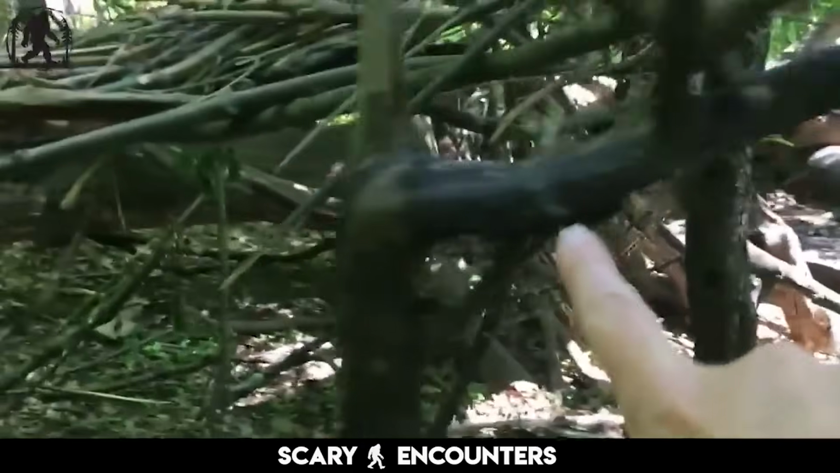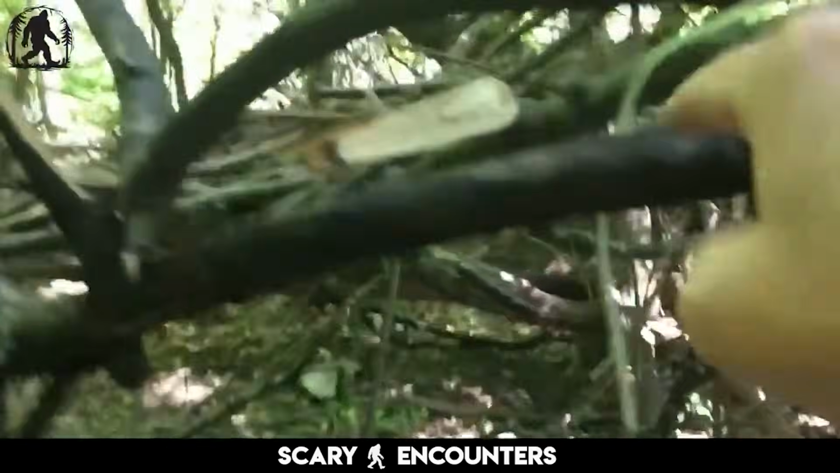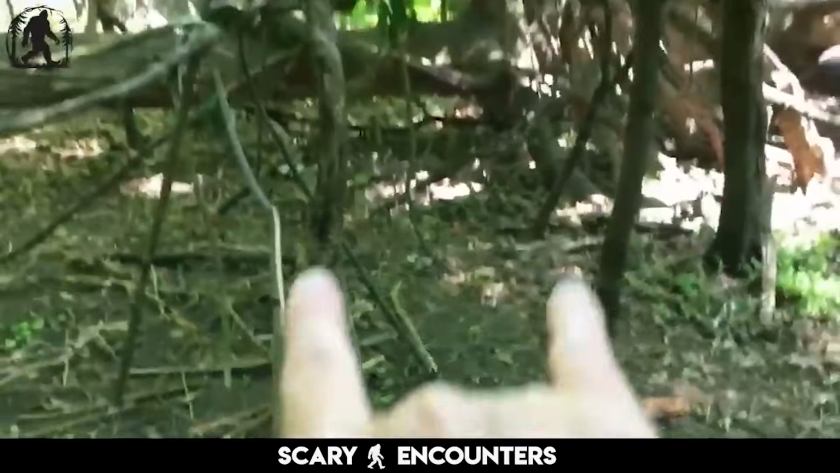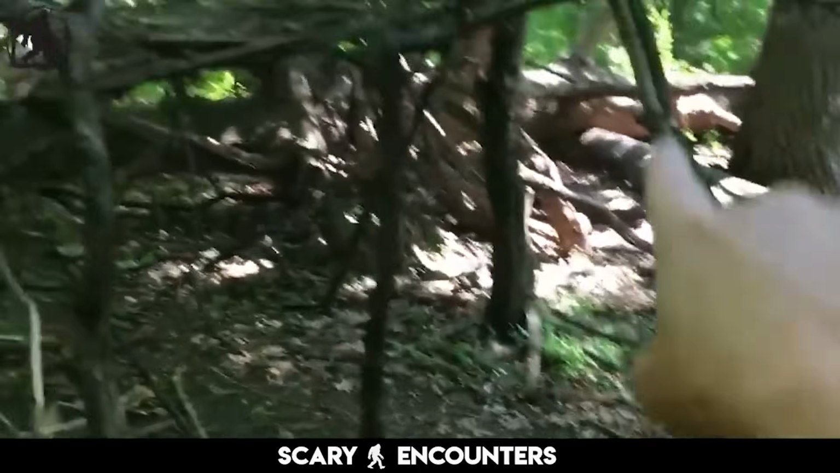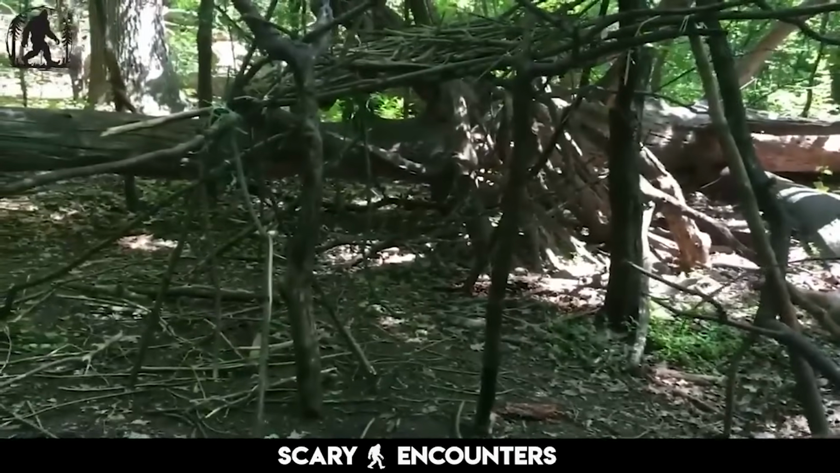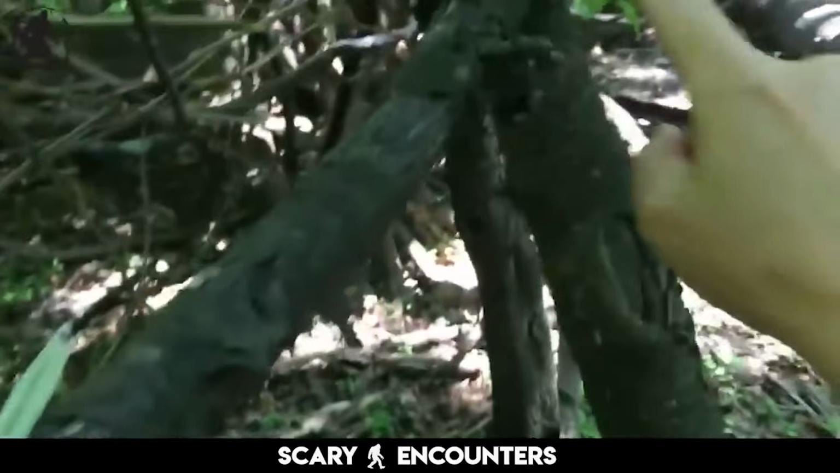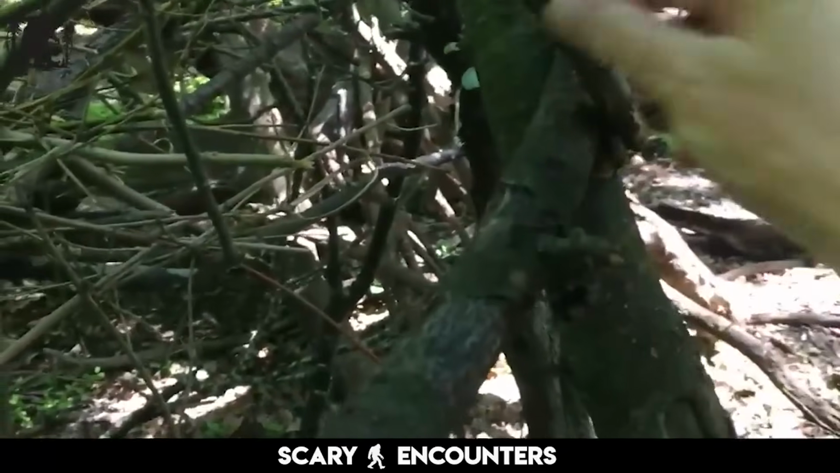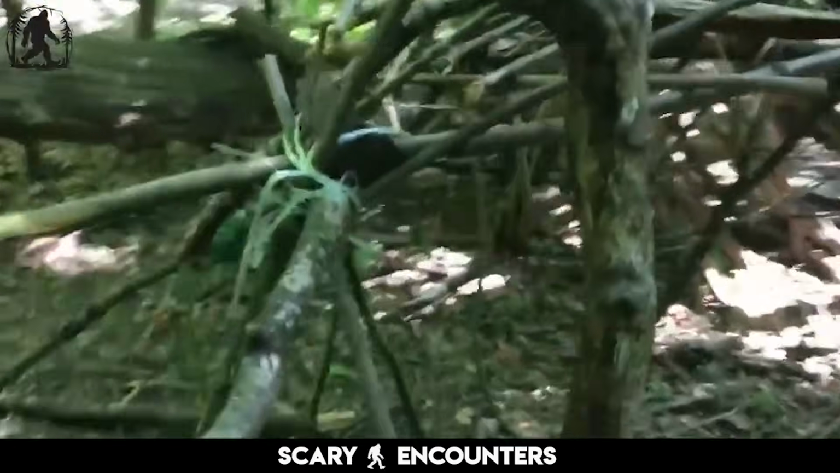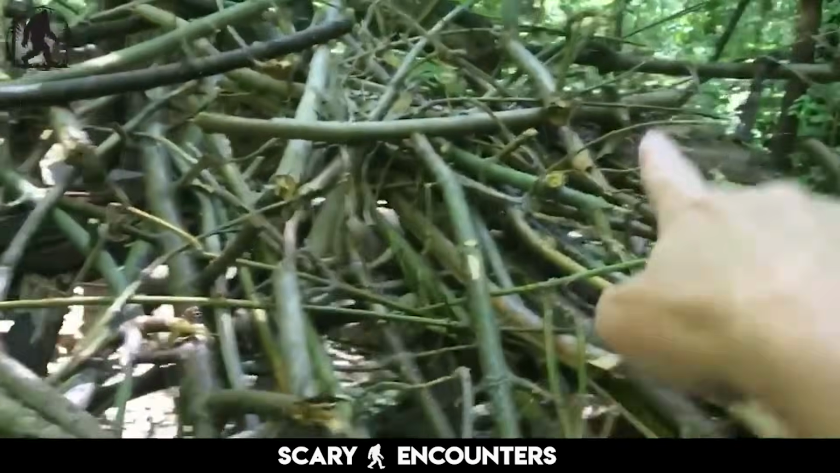Moving deeper into the forest, an even larger structure comes into view, one that defies explanation. In November, it was already an impressive sight, but now it has grown into something almost architectural. The complexity of the roof alone challenges any assumption that this is a naturally fallen arrangement. Layers of branches interlock in a way that seems too deliberate to be random. The creators, whoever they may be, seem to specialize in building overhead covers, forming intricate roofs across the landscape.